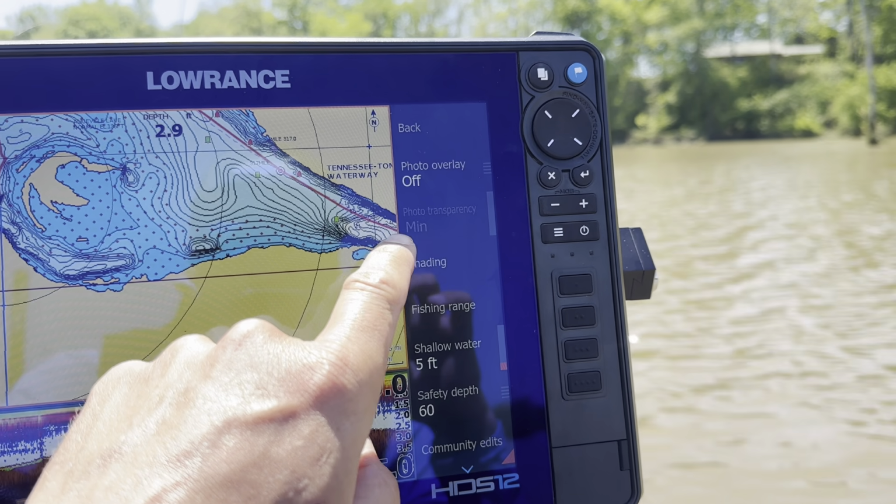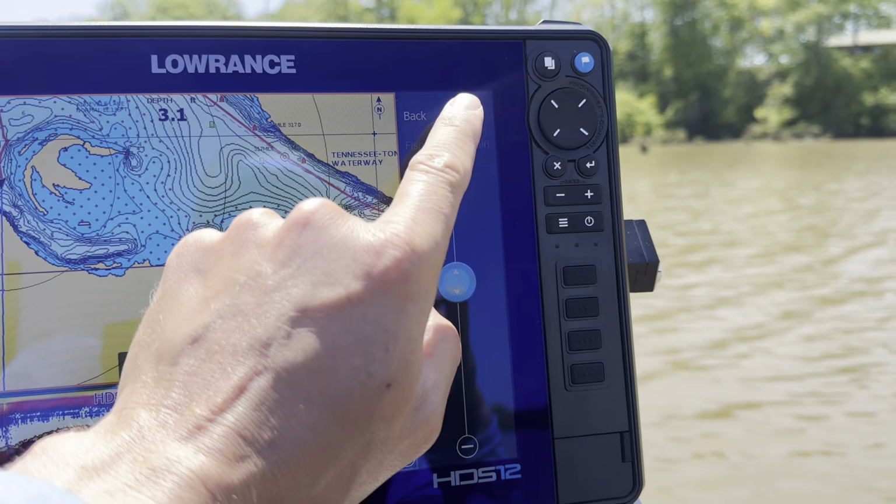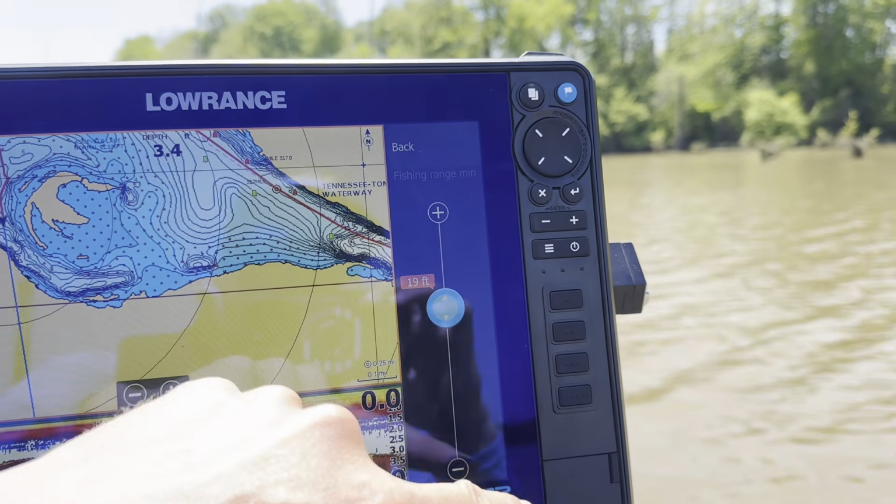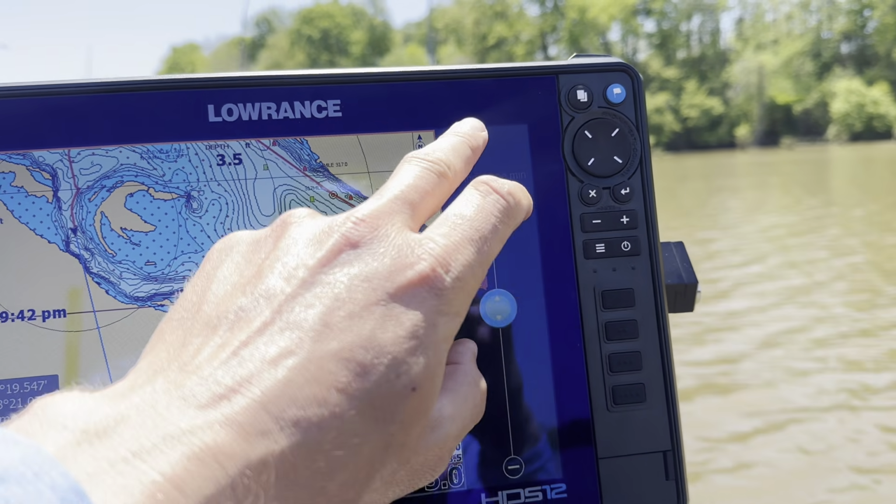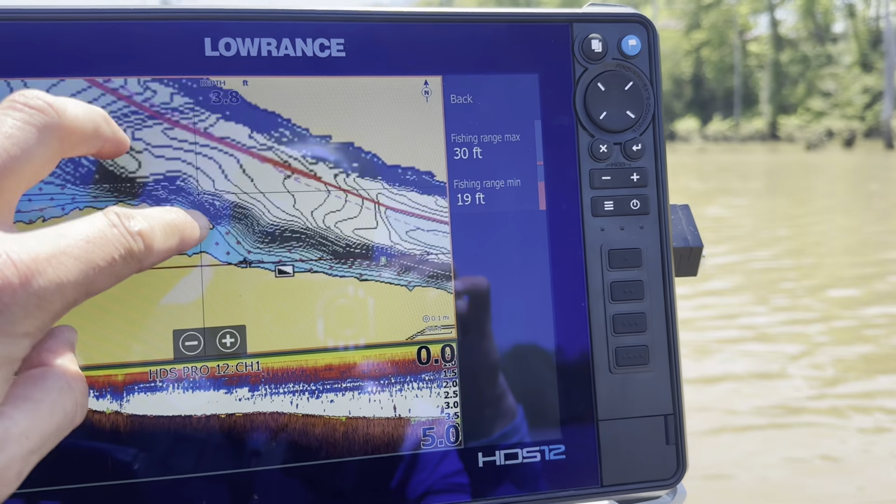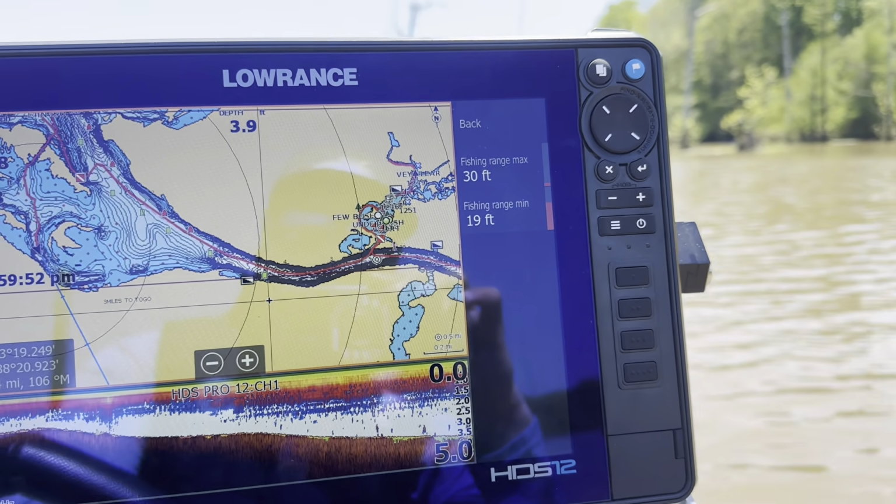I don't know what shading is. Fishing range, I know that's how I usually use the shading. This is actually set from Norfolk Lake. If you're in an area where you have to target 3 to 5 foot, you can set this, but 3 to 5 foot isn't really marked well here, so it doesn't really even matter. On Norfolk, I was catching them in 19 to 30, that was the sweet spot, so I had that lit up, so it just turns it white, which is what you can see there, all that white area.